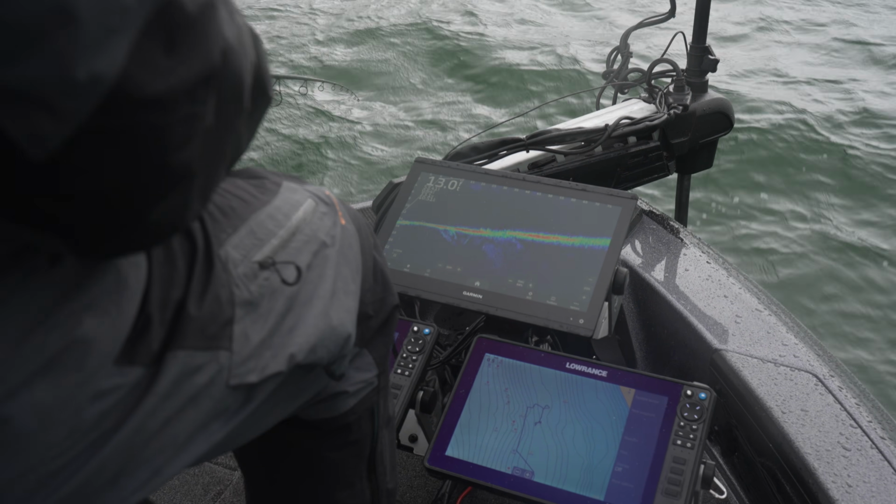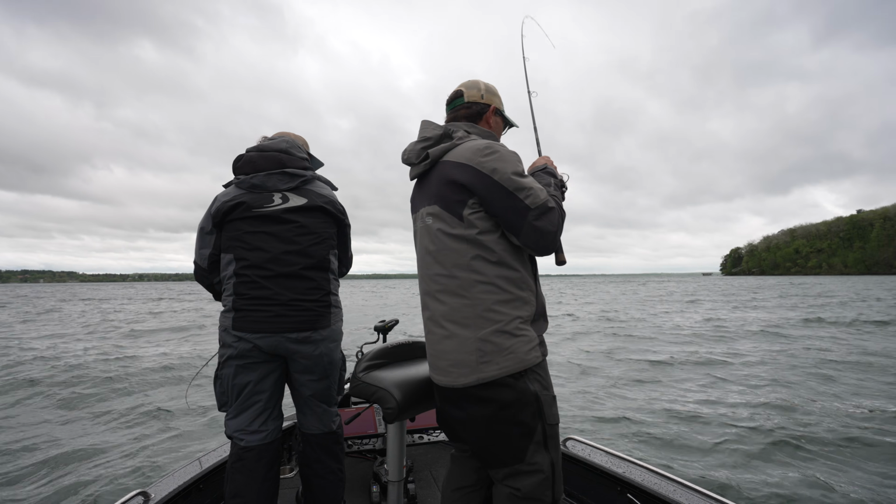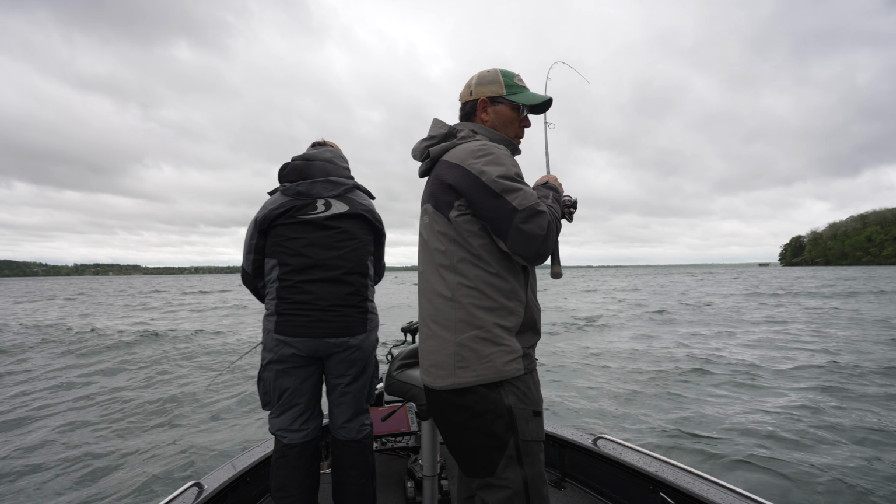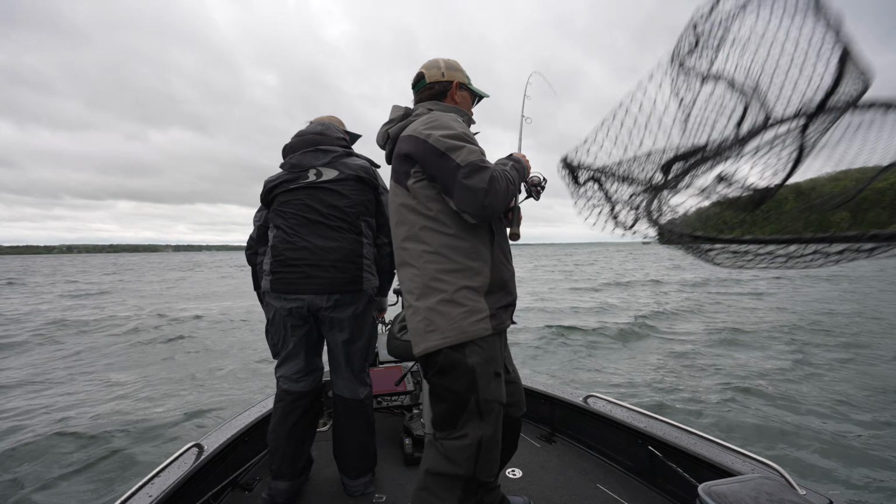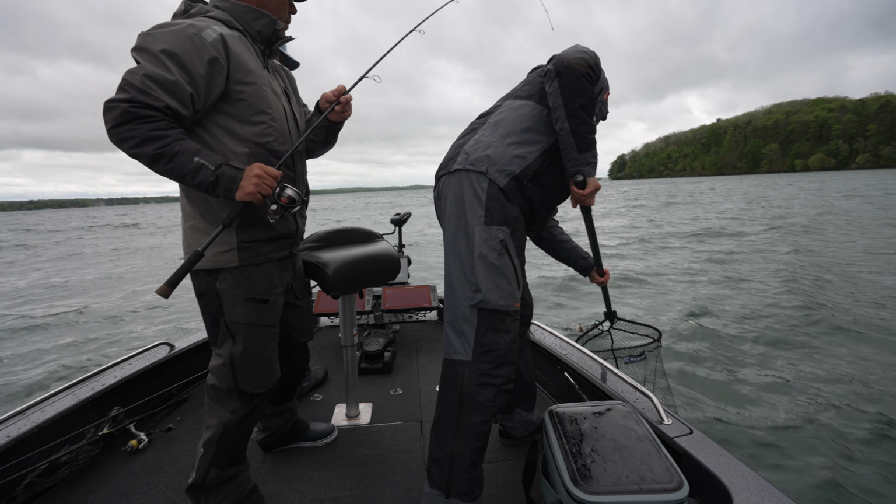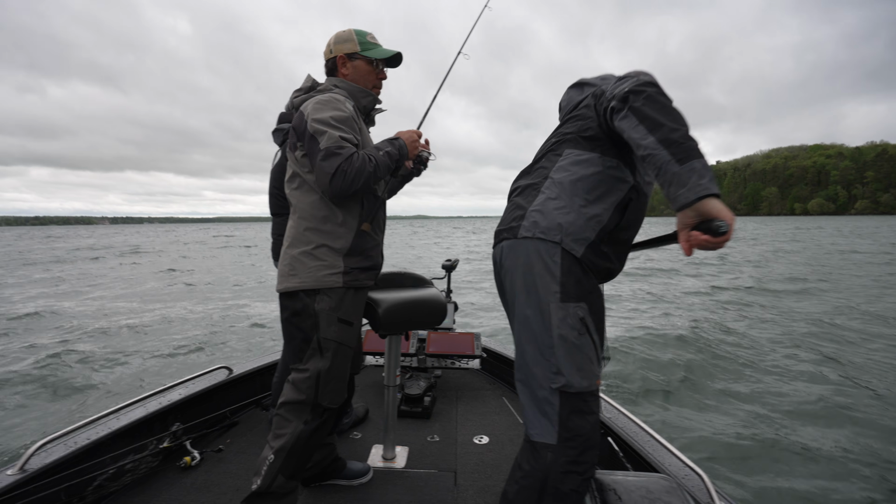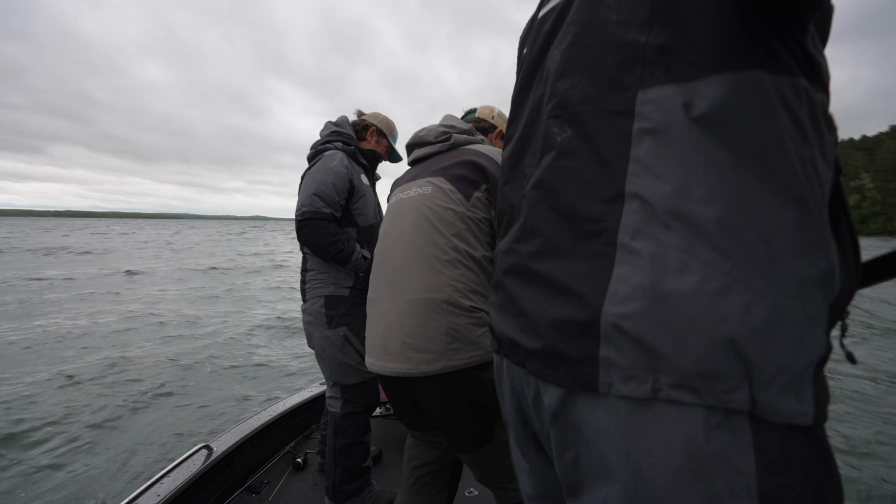That one? Nick? Yep. Coming. Little keeper. That's not going to do us any good. That's kind of what I figured we were looking at. Those are good if we're guiding though, huh, Nick? A great guide fish.